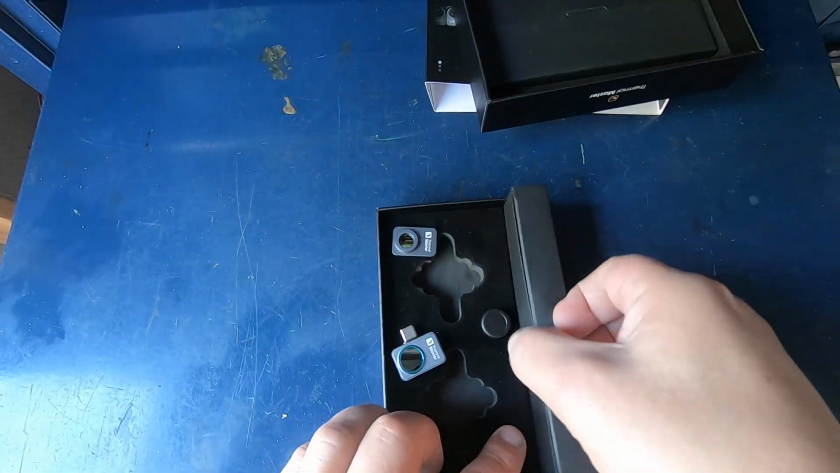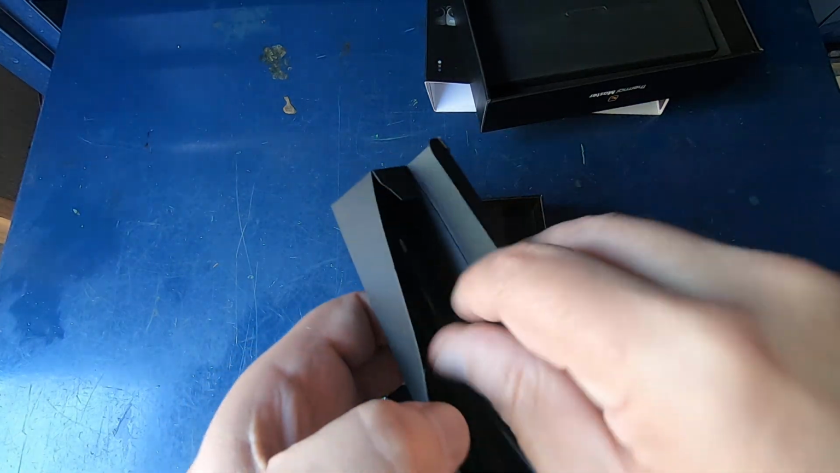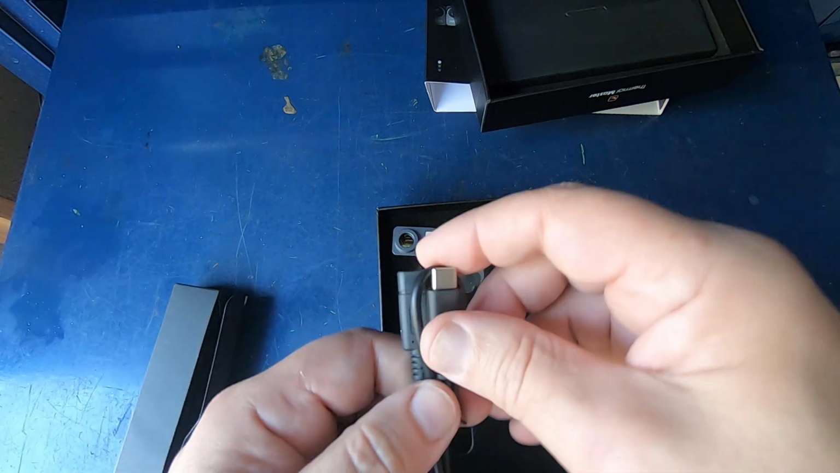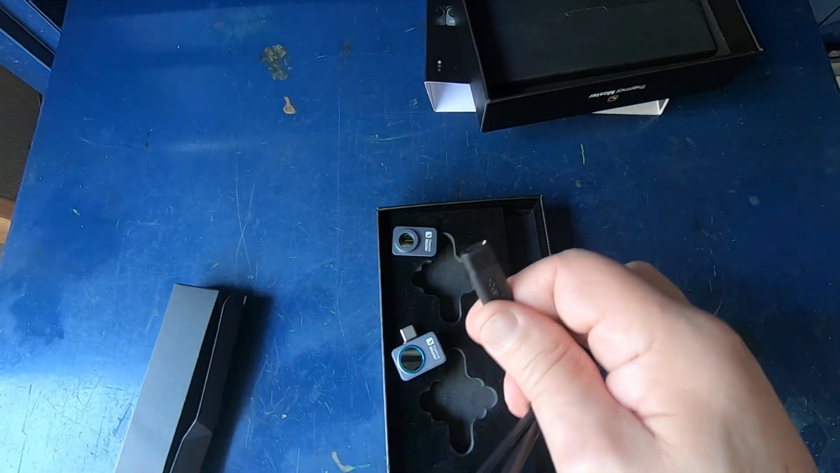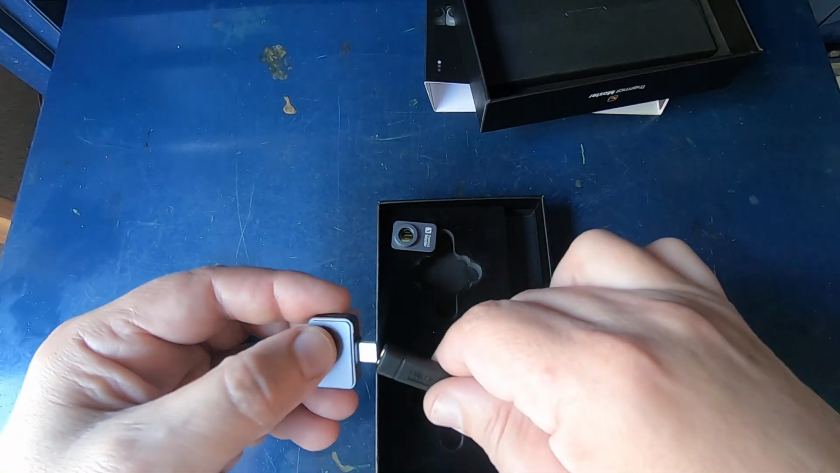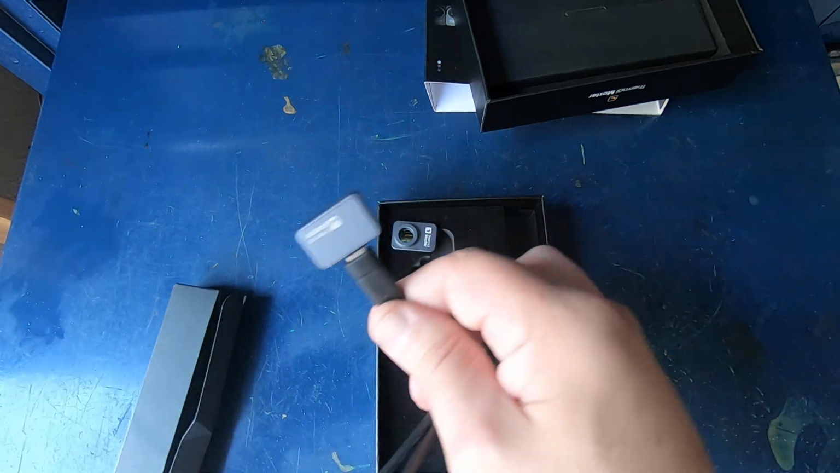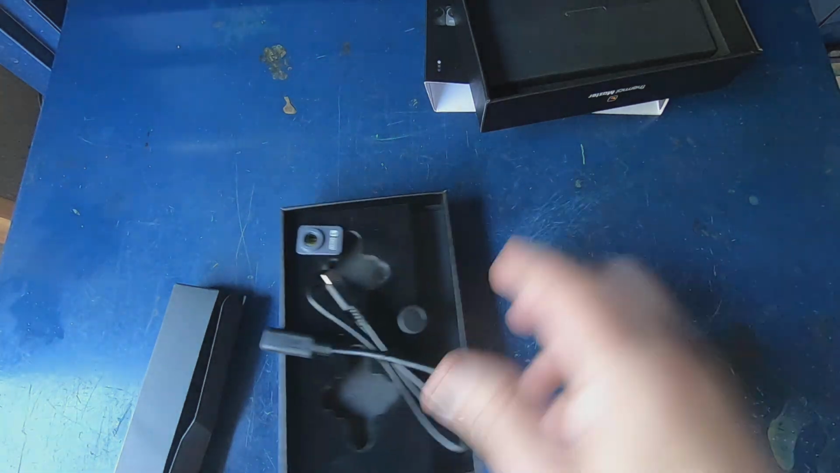One other thing that it comes with, you see right here, an extension cable. So you can plug this into your phone and then you can plug the camera into here and you can just hold the camera out, you know, like this. You know what I mean? You can plug the camera in like that and just hold the camera. I typically just clip it to the end of my phone, be done with it.